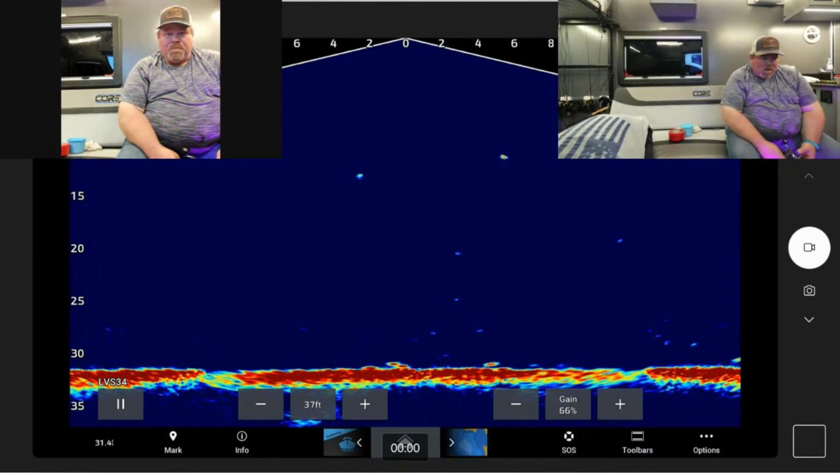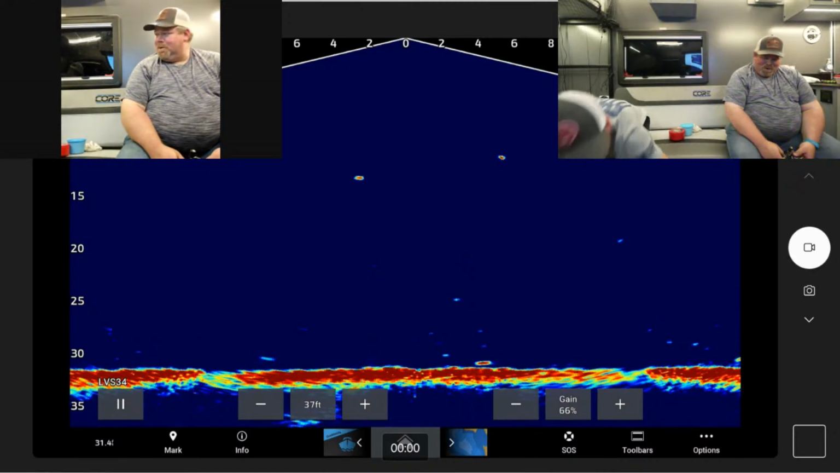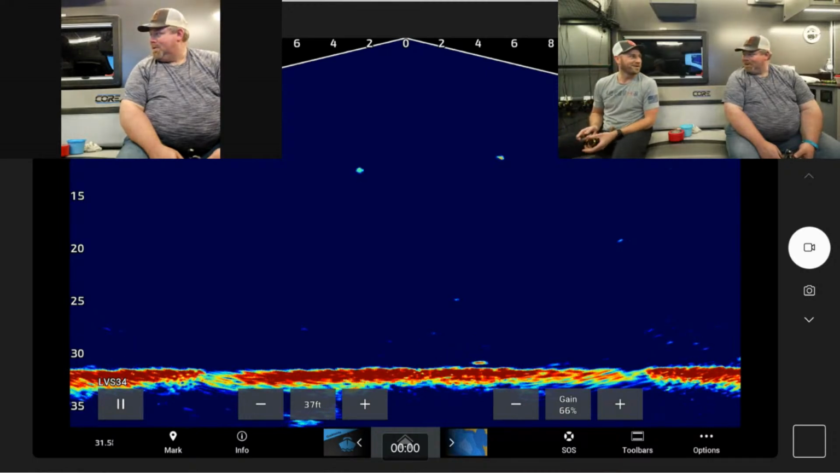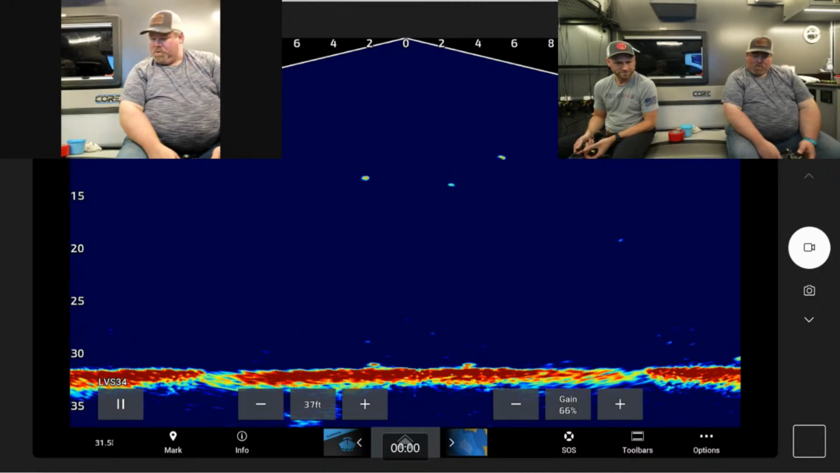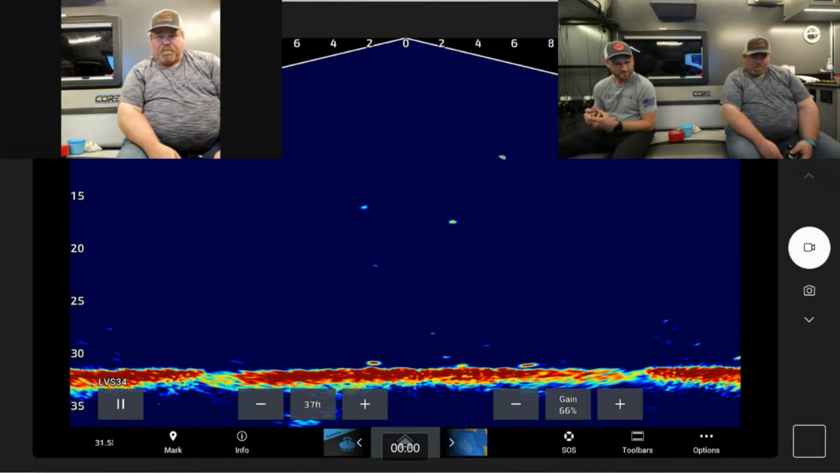I have it rigged with two Humminbirds and two Garmins. So I can run the LiveScope in the front, or you can view my LiveScope in the front and in the back. And I also have two trolling motors with the ball mount, networked to the Humminbirds.